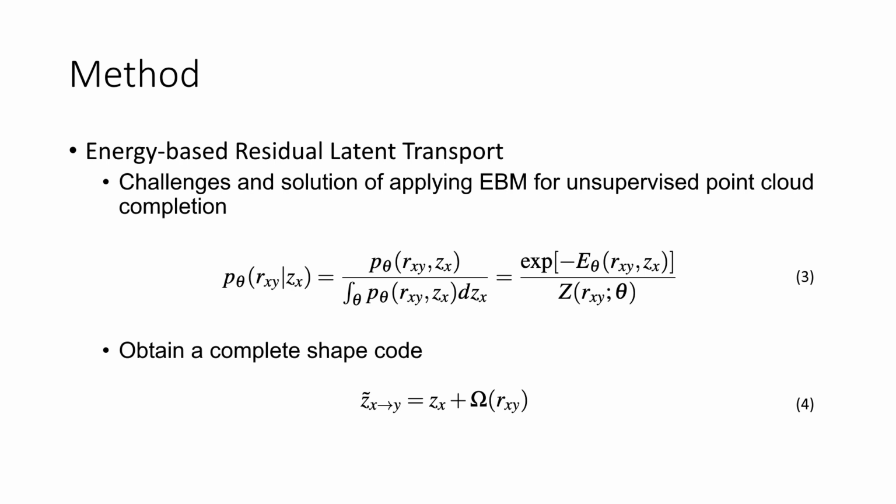This is illustrated by equation 3. Different from the conventional conditional distribution of complete code in the supervised setting, the energy function here is designed to build the bridge between Zx and Zy, which we term latent code transport.